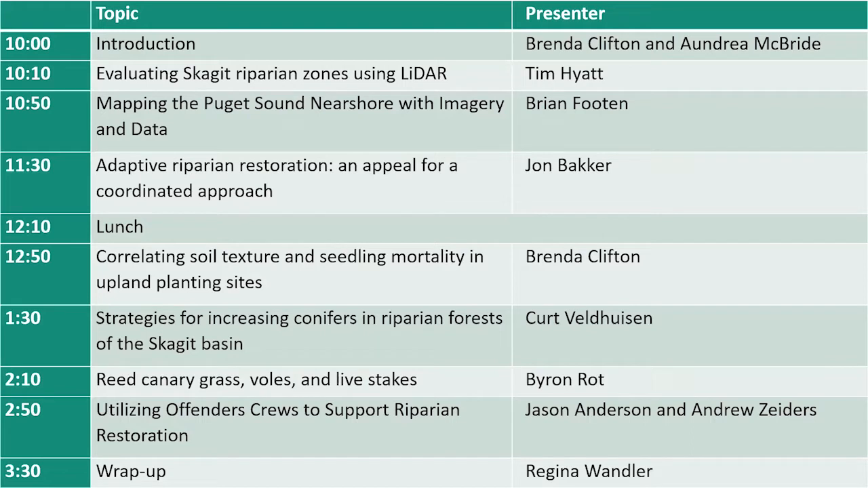This presentation will describe two riparian function models, one for stream shading and the other for large wood recruitment potential. The combined models depict where riparian zones are currently most lacking and where riparian restoration will have the most benefit.